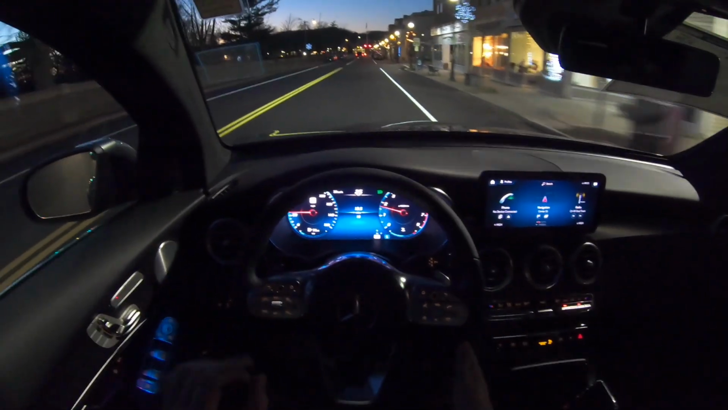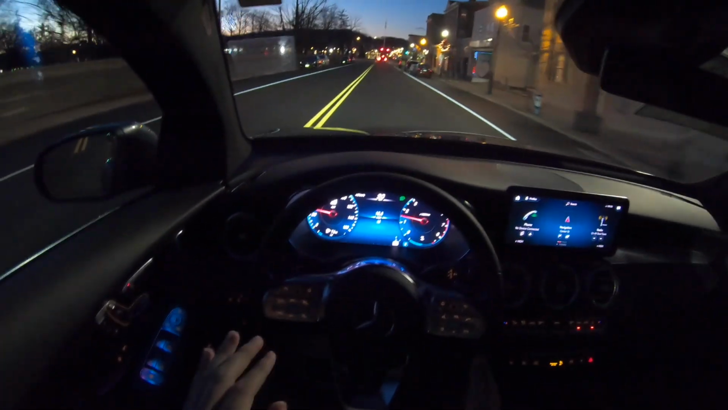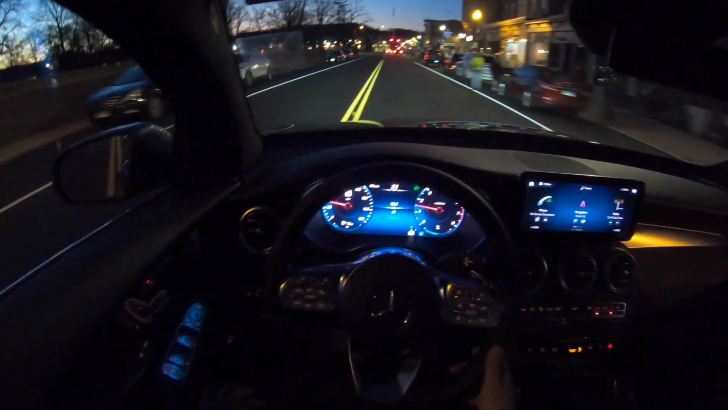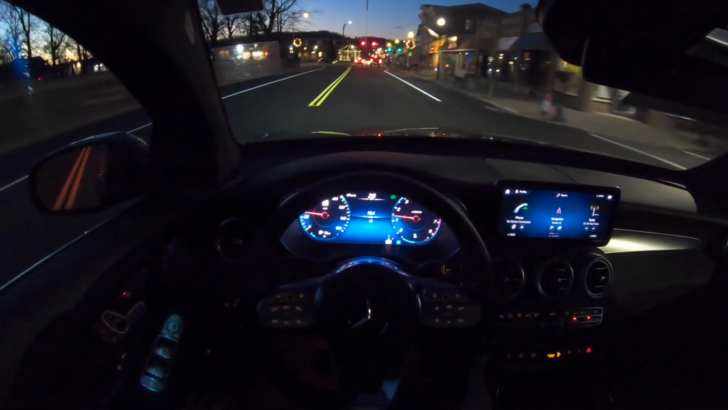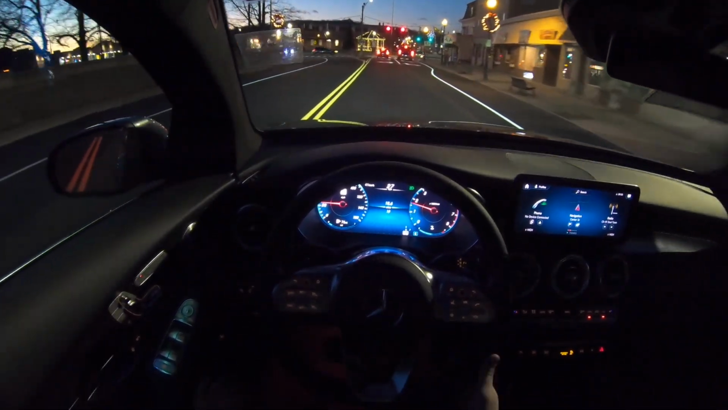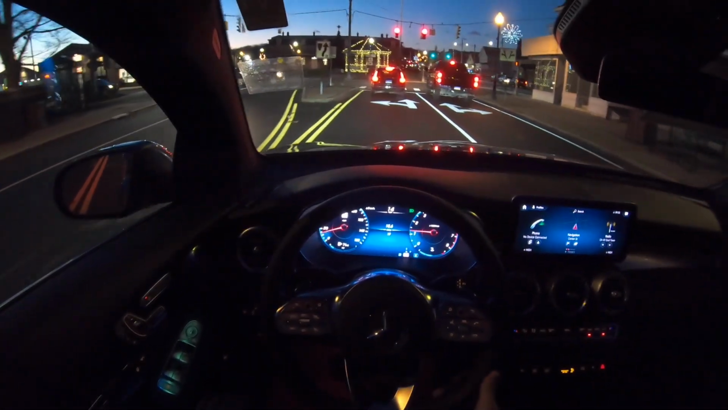It's very quiet in here. Even the engine is very quiet. It feels like the engine is actually off. It feels like a hybrid in this GLC. It's very, very quiet. Suspension soaks the bumps really good, and it does have the engine shut off.